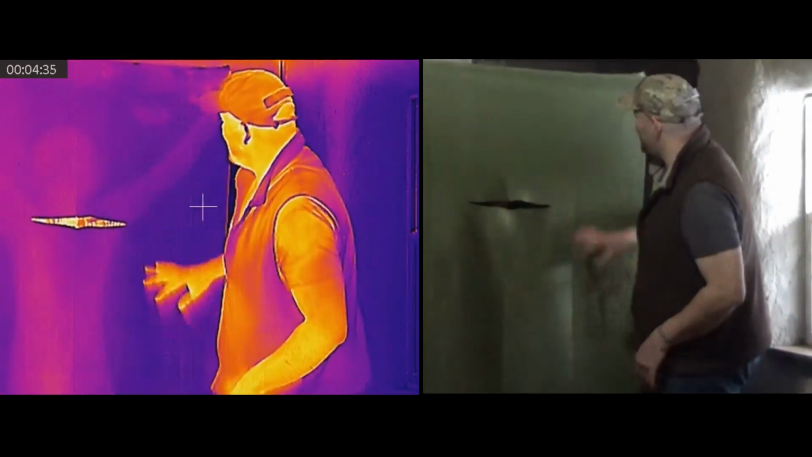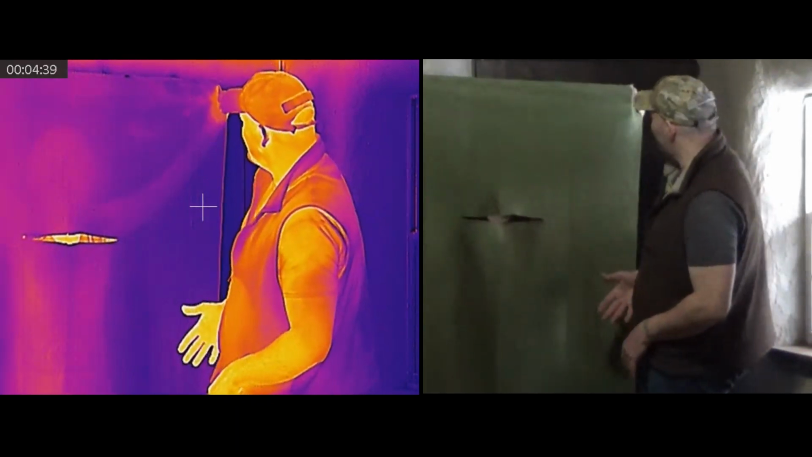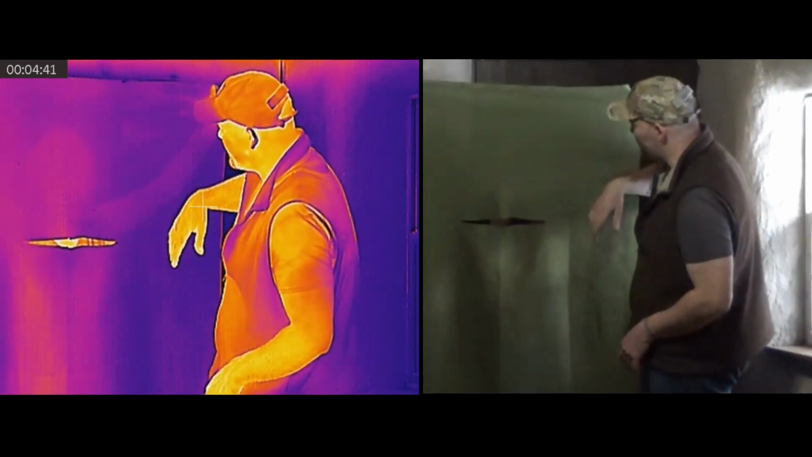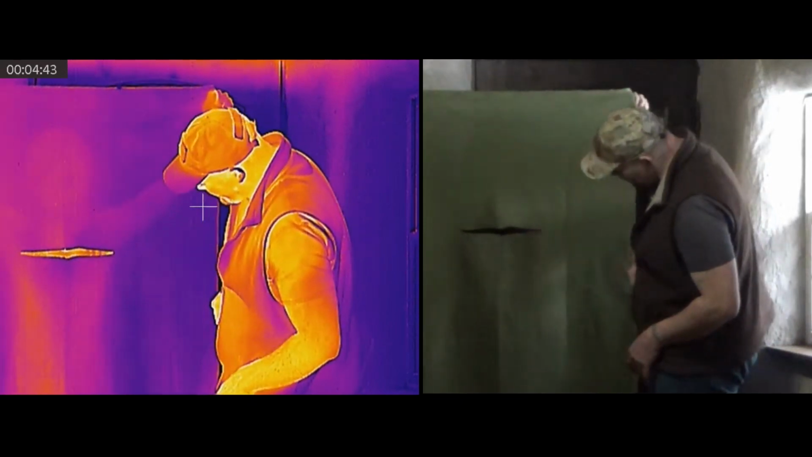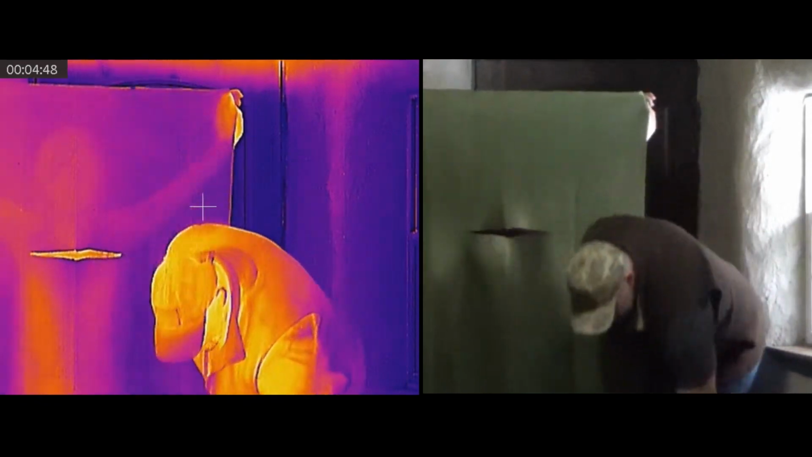So this is a good idea, just to get an idea for, as a blind, like something suspended between branches, how it would do to conceal you. And I haven't done this, so this is a good test.